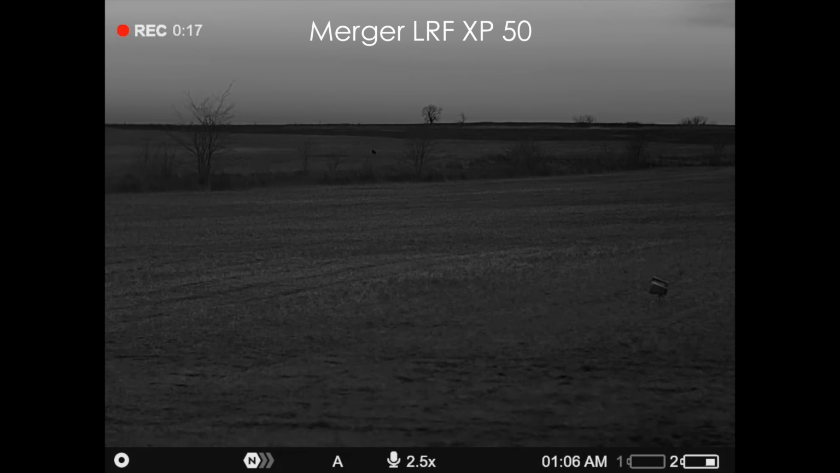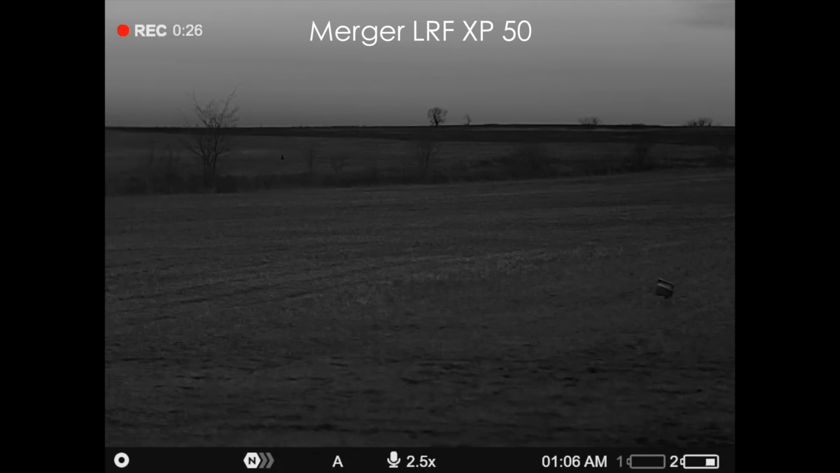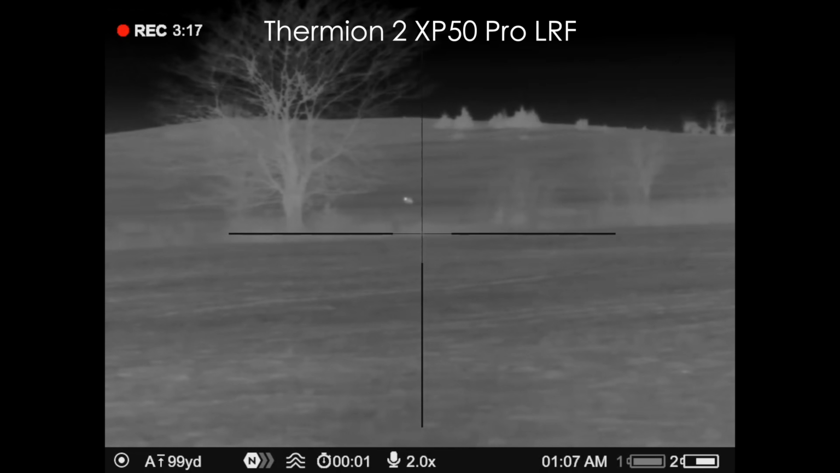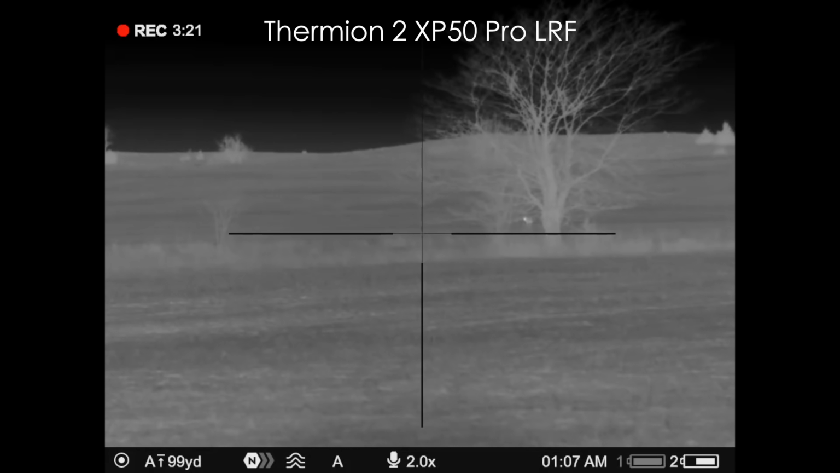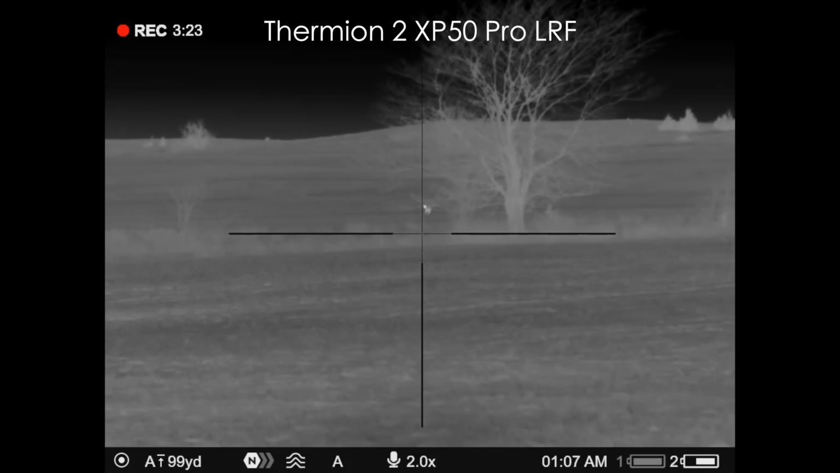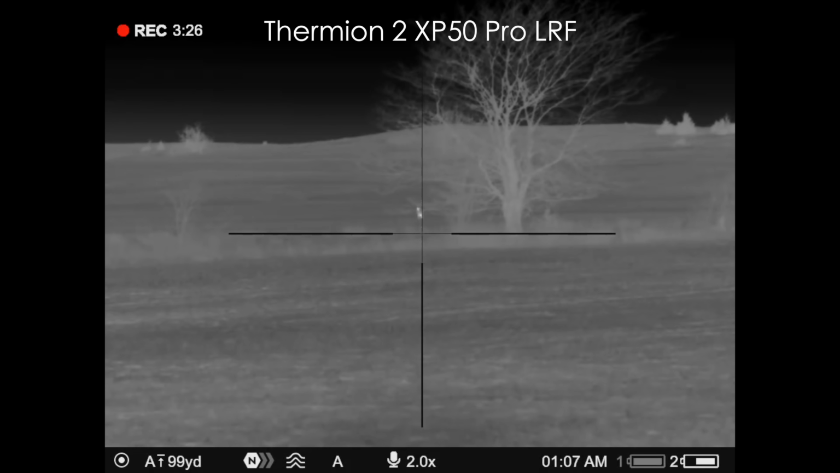Straight west on the other side of that waterway. Huh? Jimmy, it's only like 100 yards across the waterway to the left.